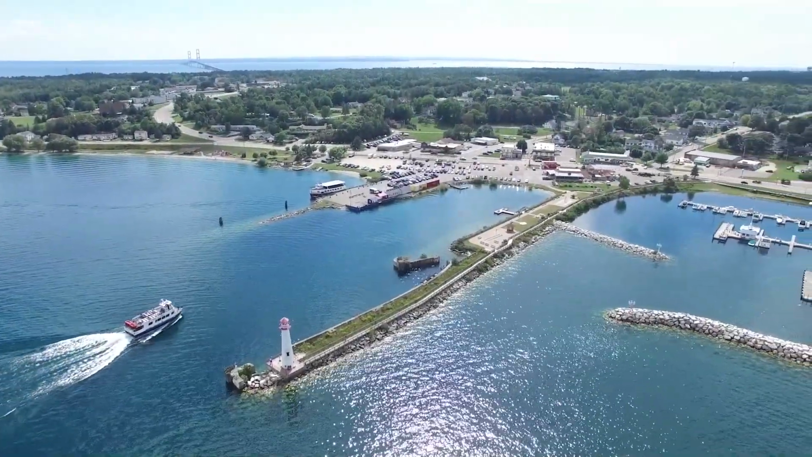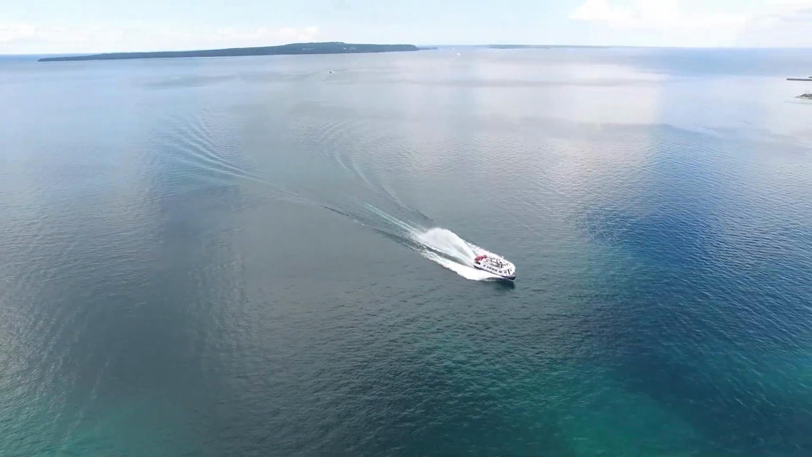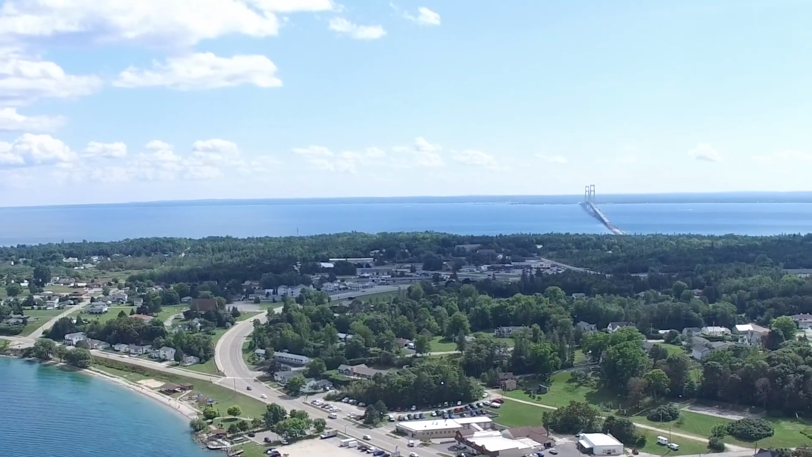In the background, that's Mackinac Island. That's right, we're here in the port of St Ignace. We spent a day on the water, 16 keeper fish, pink salmon, steelhead, lake trout, awesome fishing going right now. The pinks are moving from downstate up through this waterway on their way up to Detour Passage. Stay tuned.